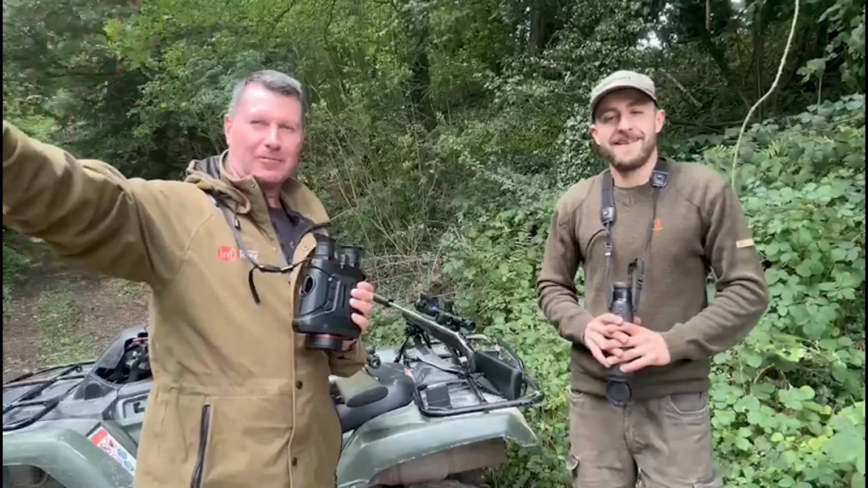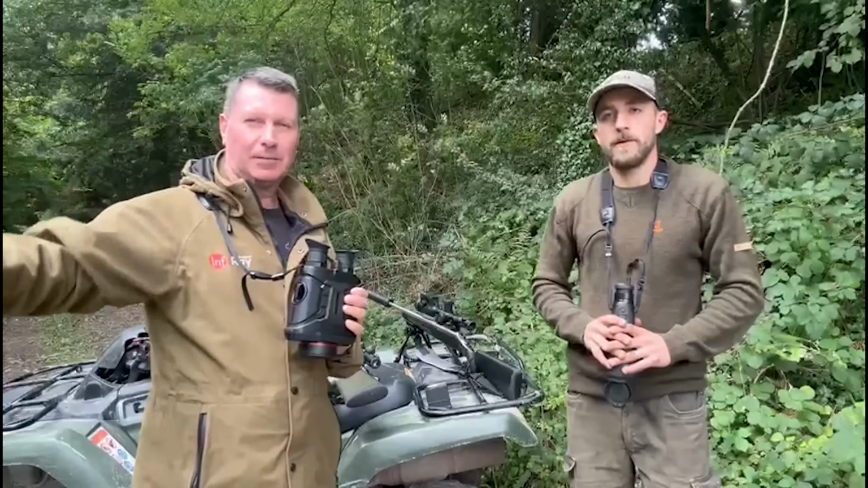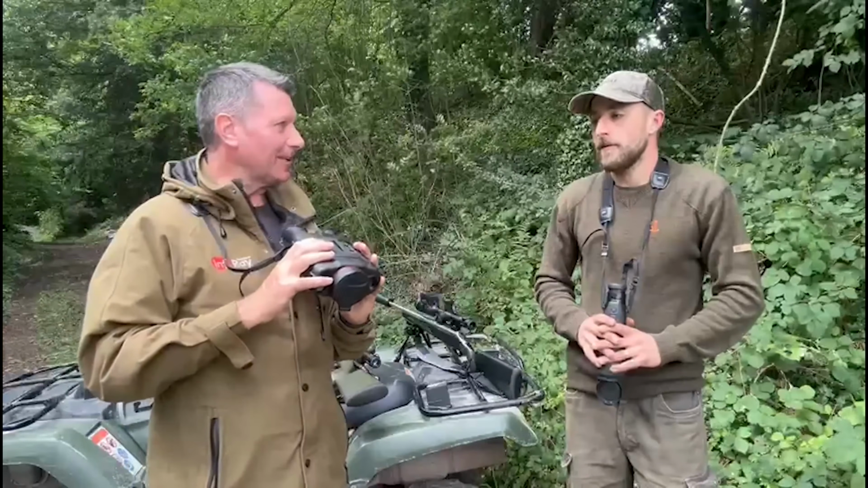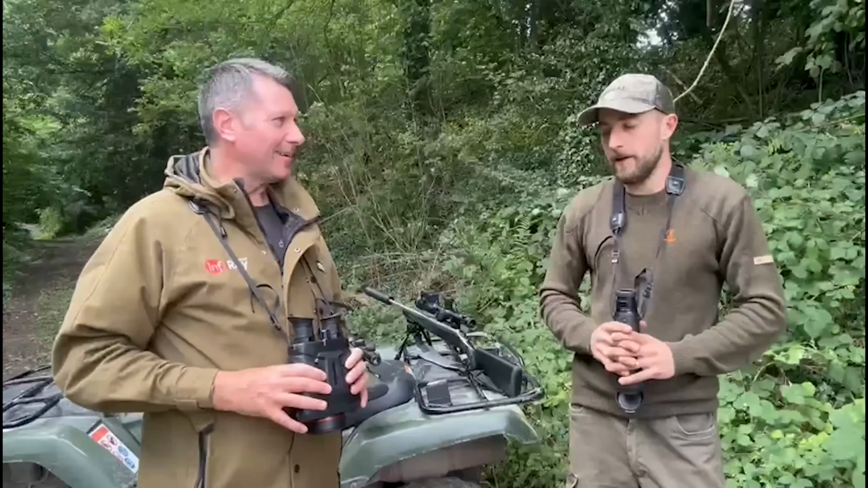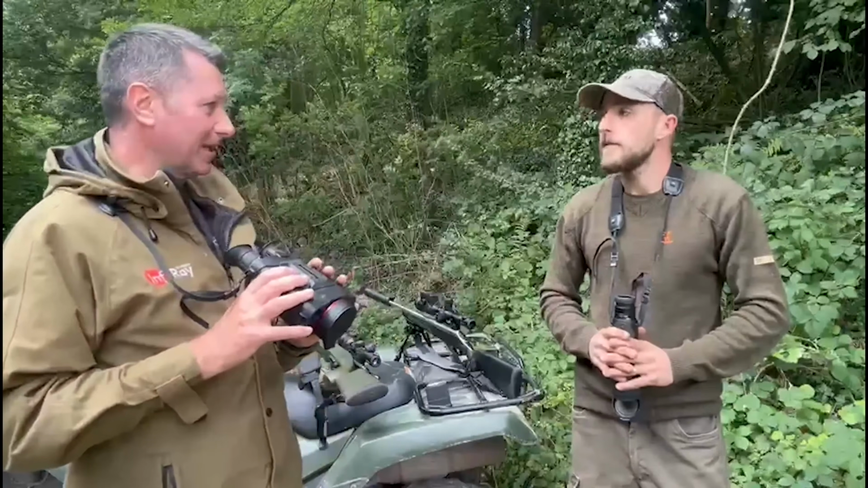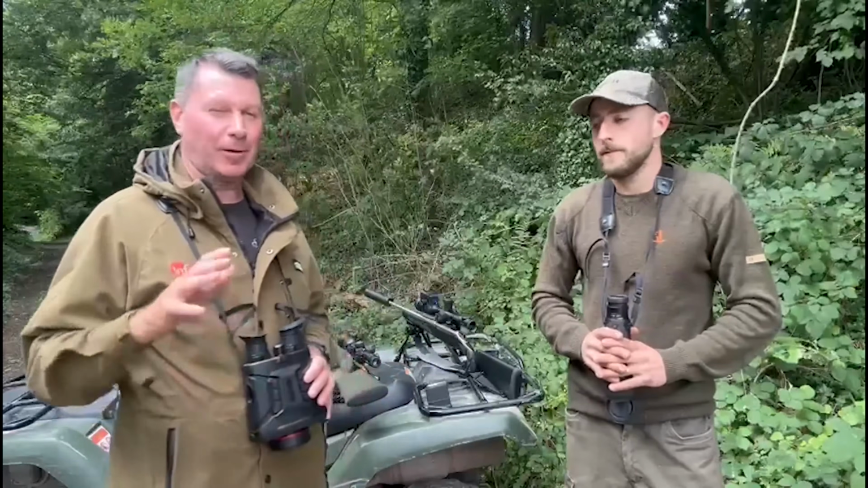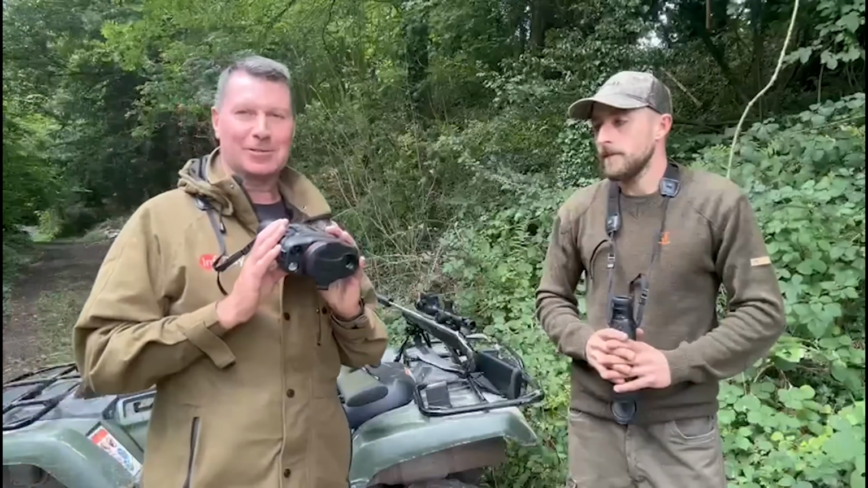Thomas has got an amazing view up here at the range. It goes for miles across a valley up to the Forest of Dean, and these things really come into their own, didn't they? 2,000 yards and you can spot there. Yes, mind blowing. Really, really good. Probably for what we're using tonight, a bit overkill because we'll be stationary and we're expecting the pigs to come into about 100 metres, but we'll get some footage with them anyway.